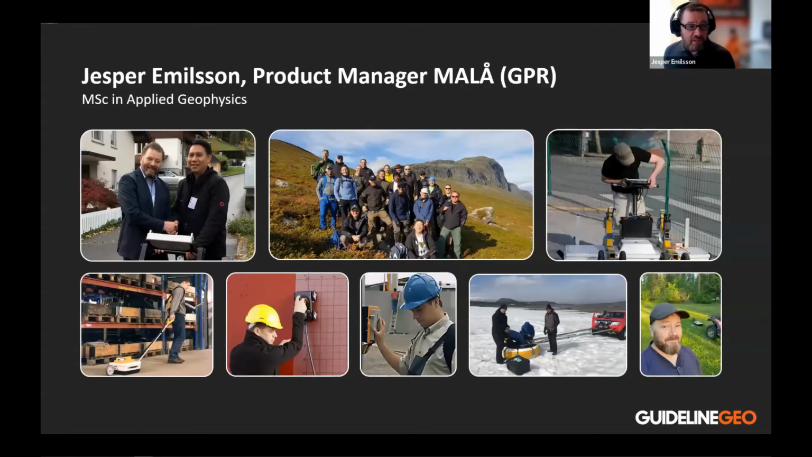I am Jesper Emilsson. I am the product manager of MALÅ GPR. My background is in geophysics. I have worked with GPR since 1995. And I've worked both on the product and development side and also on the business side for many years.